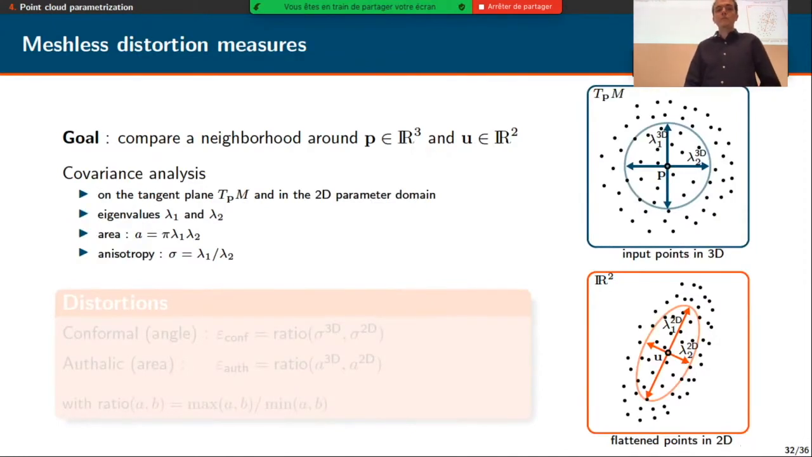Here, the idea behind the meshless distortion measure we propose is to compare a neighborhood in 3D, represented in blue here, around one 3D point, P, and we will compare it to the same neighborhood, but on the flattened version of the points, around the corresponding point U. So an ideal parametrization would preserve the shape of this neighborhood.